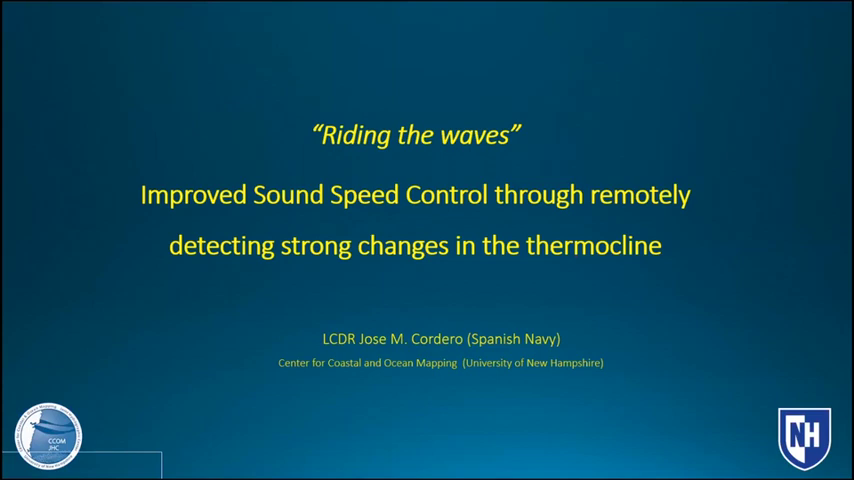the Spanish Navy. And today he's going to be describing to us the work he's been doing over the last 24 months, less than I would point out, which is not quite normal for a master's here. So let's have a new record here. And the topic, as he'll describe in more detail, improves sound speed control through remotely detecting strong changes in the thermocline. And as I believe it is usual, about 30 to 40 minutes is the presentation.